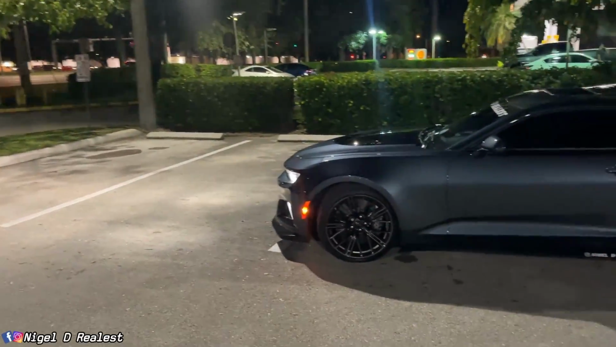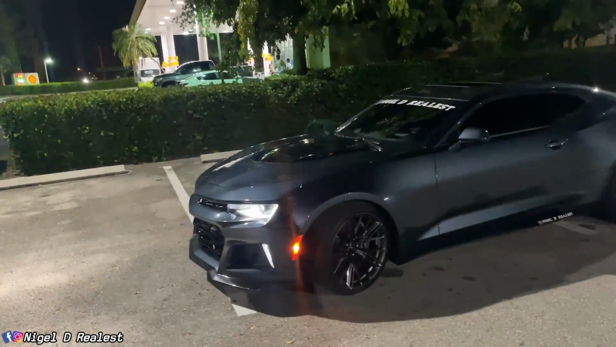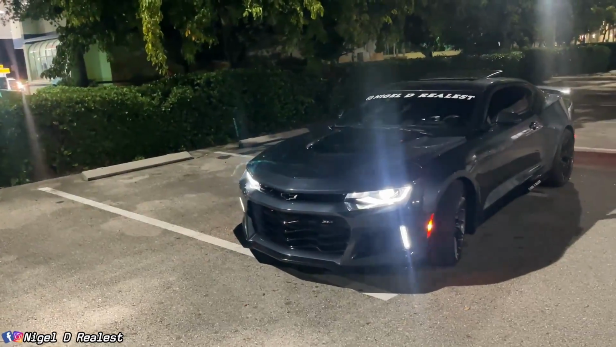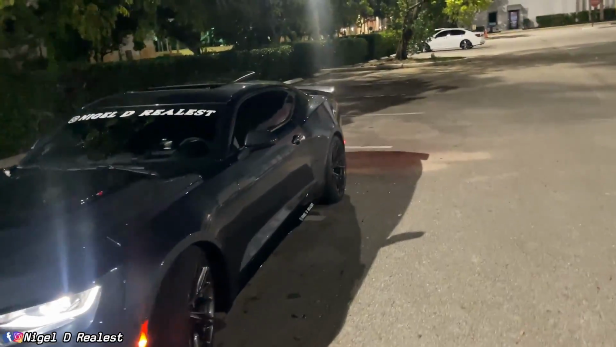But yeah, guys, this is going to be the first drive since I got rid of that check engine light, man. I think the problem is finally fixed. Shouldn't come back. But yeah, let's get to it, man.